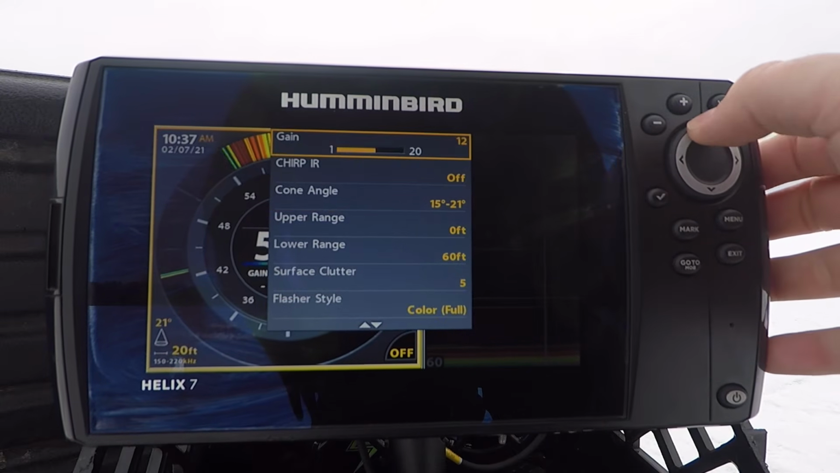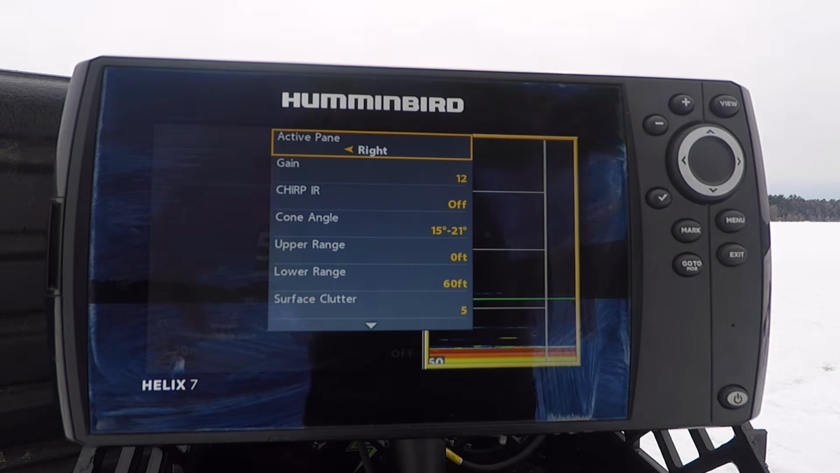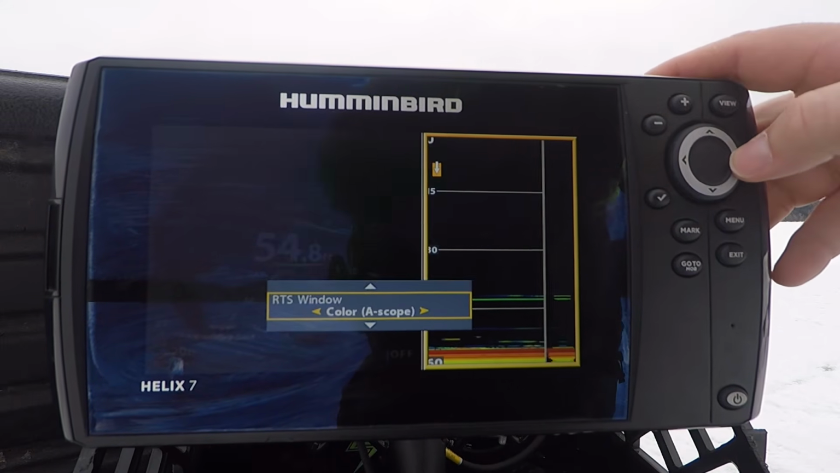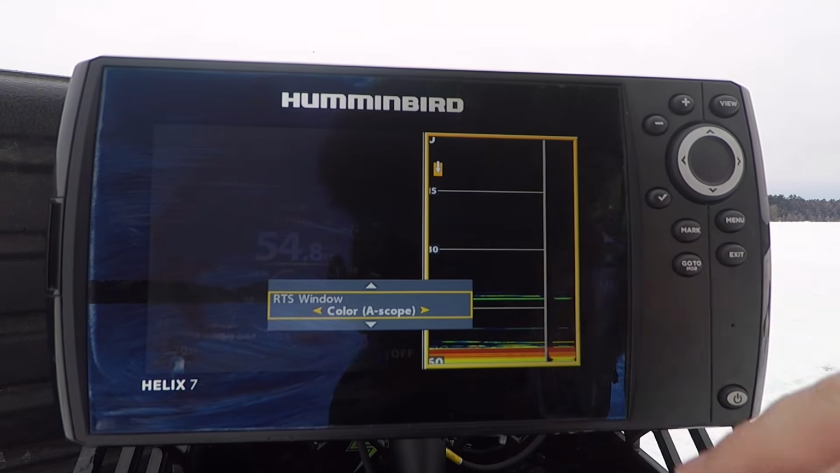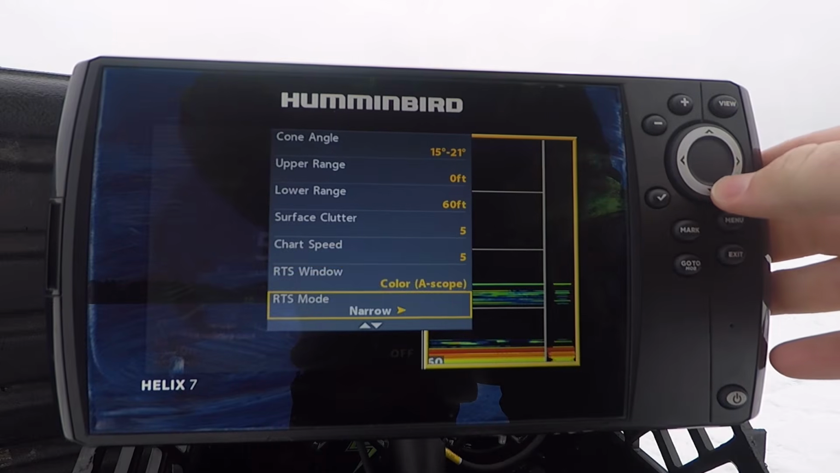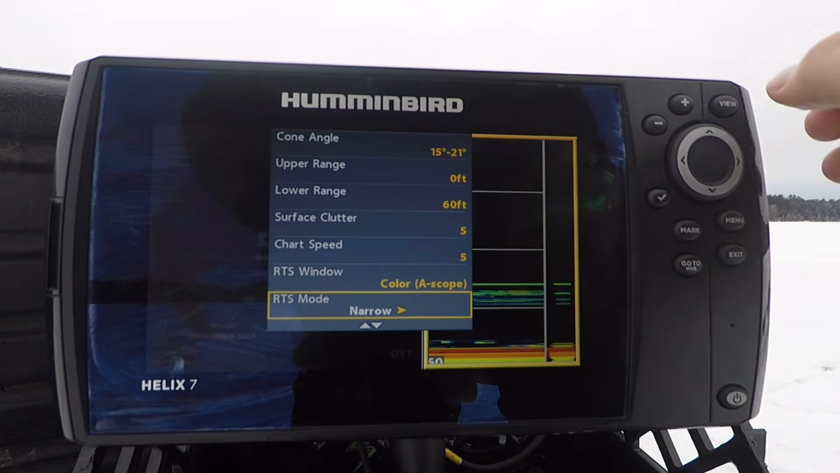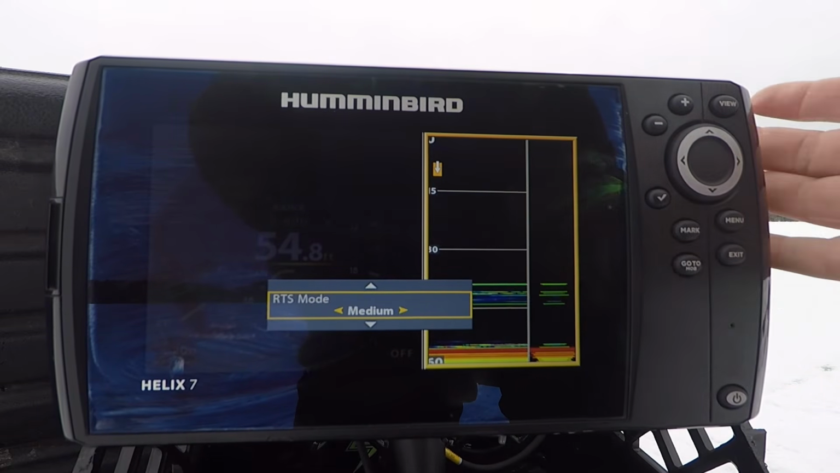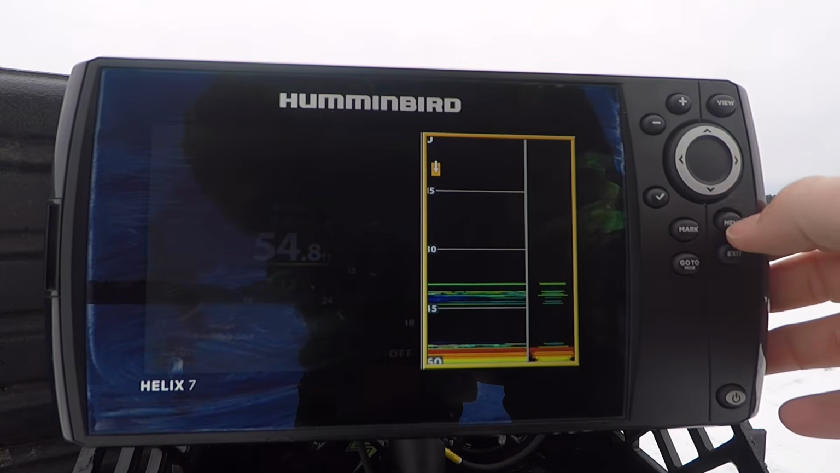So I'm going to go back up. I'm going to change my active pane to the right, and you can change the same thing over here into a scope. So you can see it cut my jig into just a little blip. All right, going down into RTS mode, this is looking at this column here. You can do narrow, you can change it to medium, or you can change it to wide. I always run mine in medium, but you can adjust that however you like.